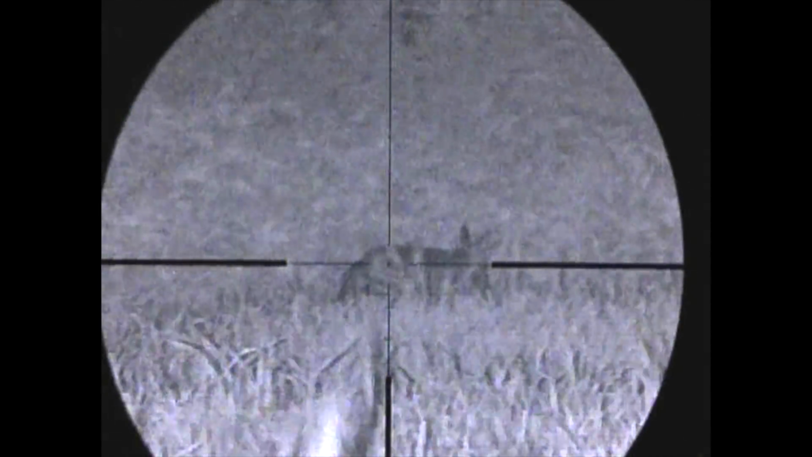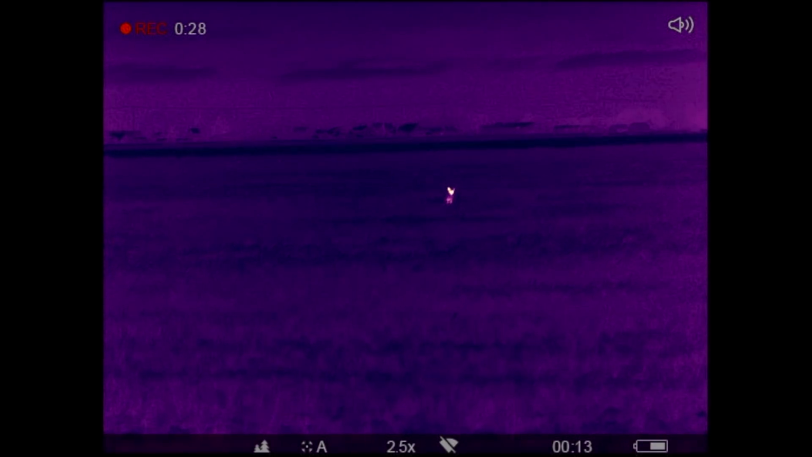I didn't get time to capture it on film, but I downed that one as well, as the last remaining one kept coming in and out and in and out. Again, I did manage to get it, but it wasn't on film.